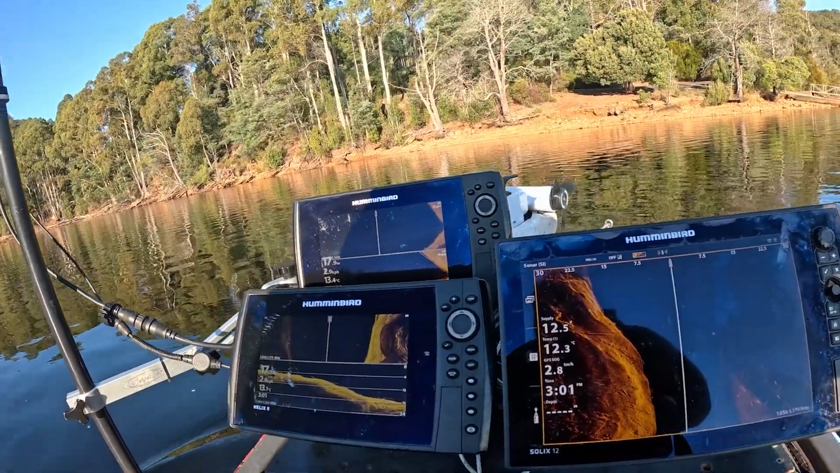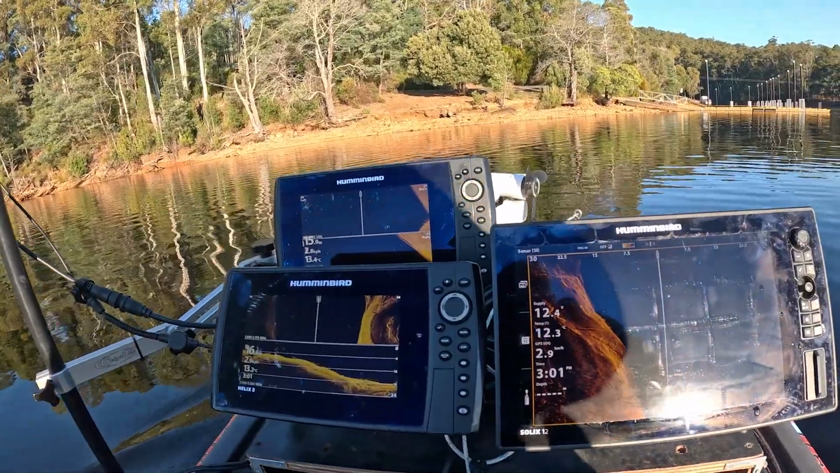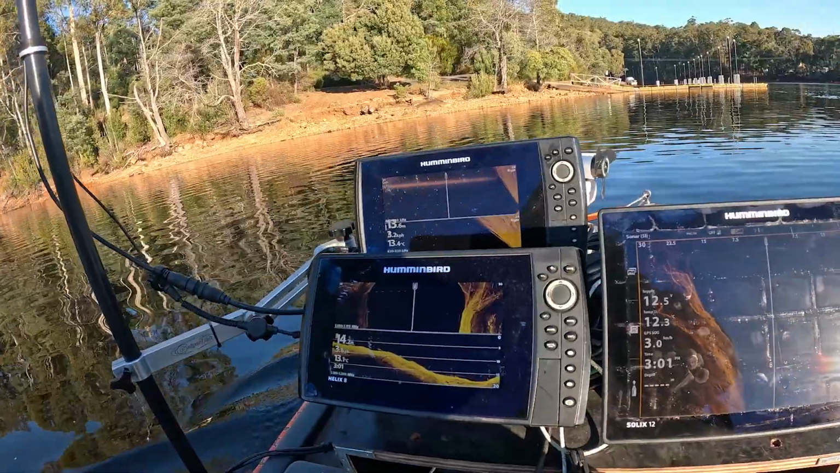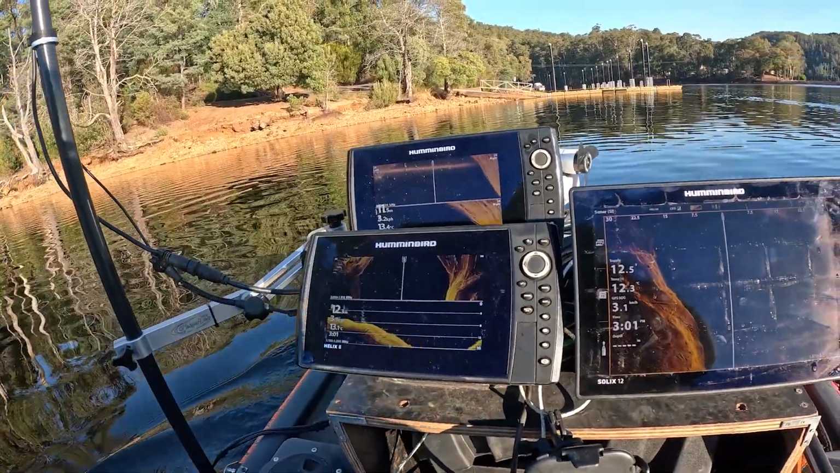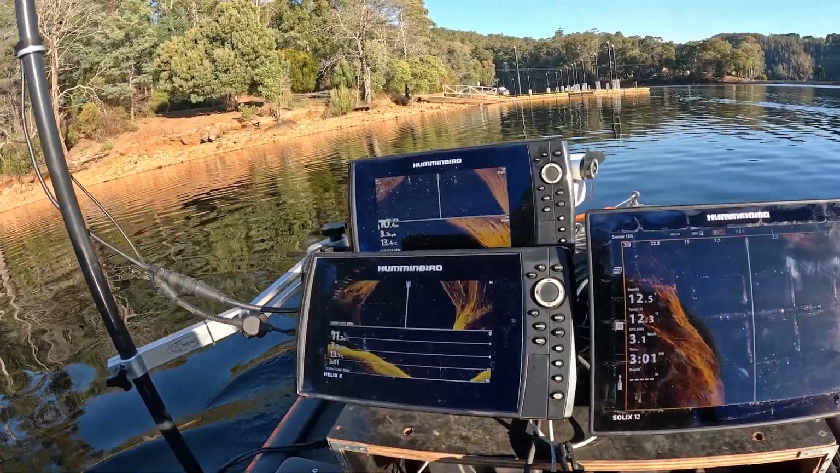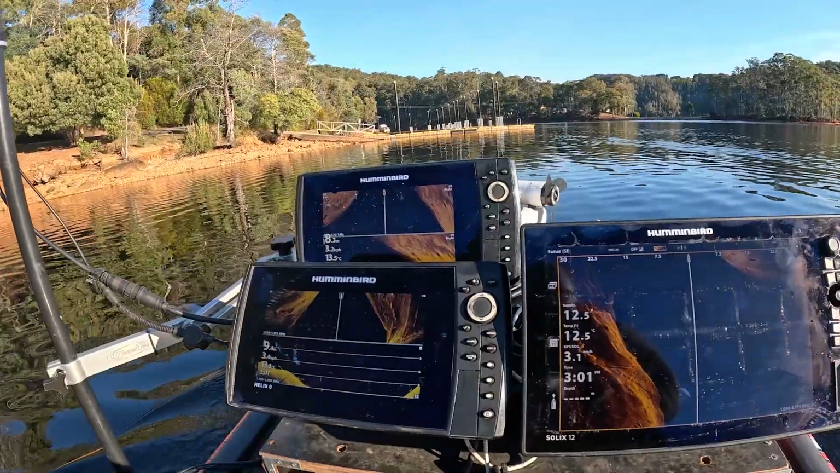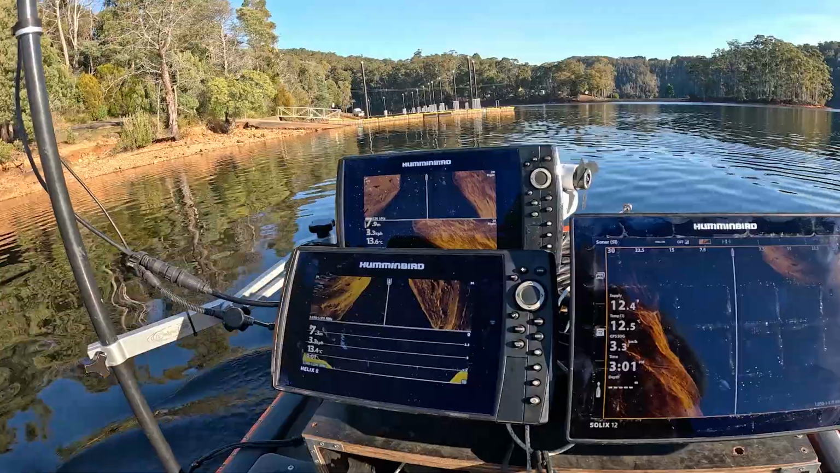So we're 19 meters deep here, so that means I only get to see 10 meters either side. So what's really important now is the down scan as much as anything. It's crazy, we're 11 meters deep here, really deep. Big drop off.